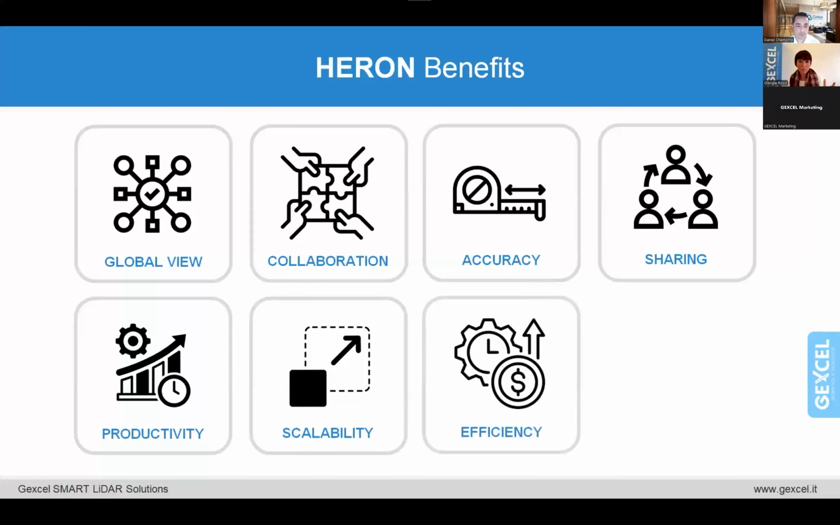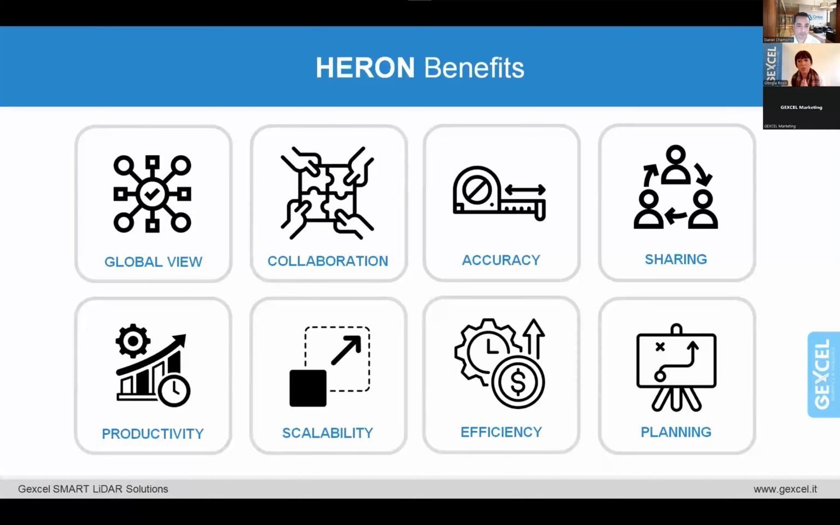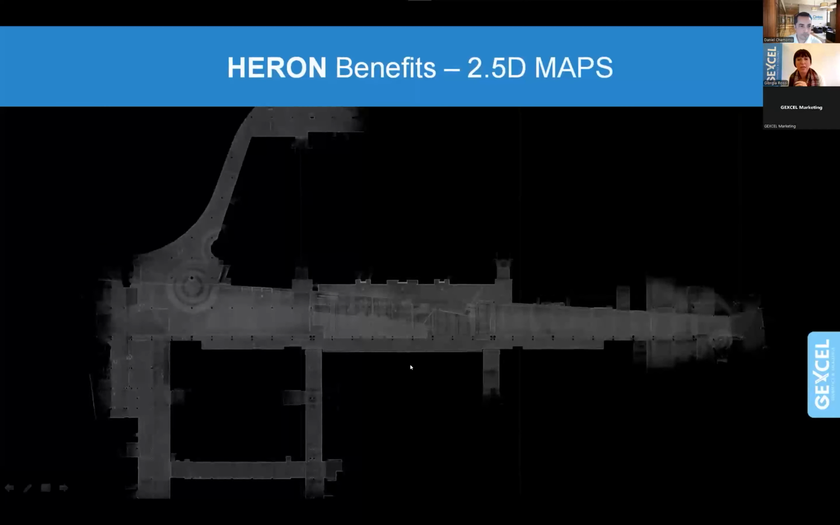It increases the efficiency, as we have said before, and it supports you also to plan your future activity and also your project on site.